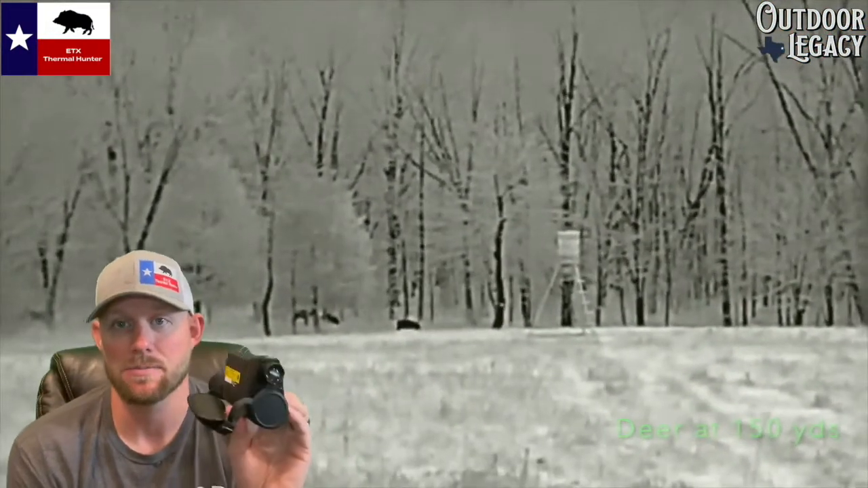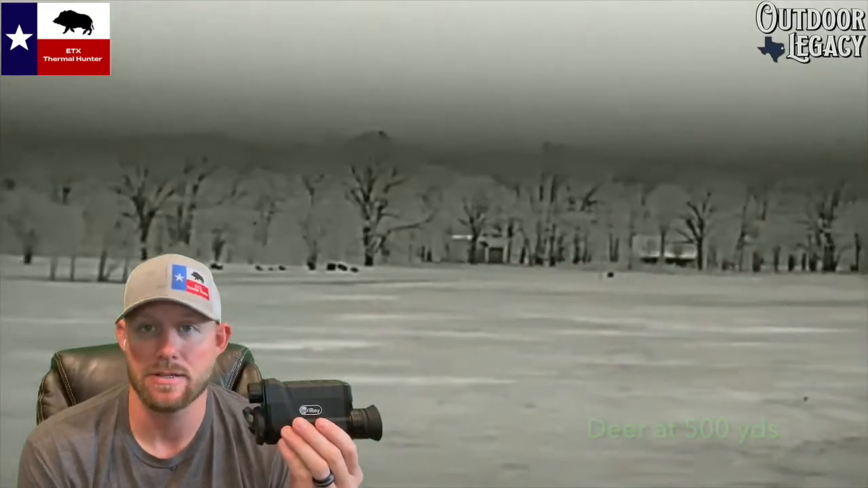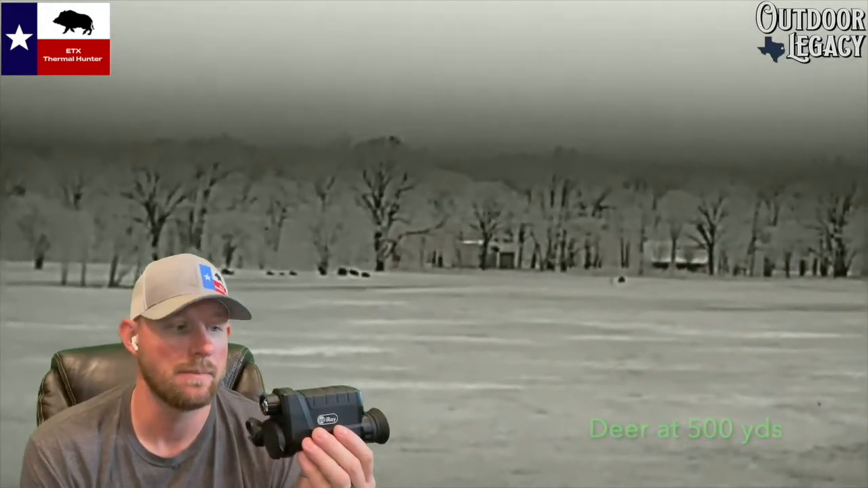I do like this small form factor. It's really like the size of a normal standard laser rangefinder that I'm used to carrying when I'm deer hunting or coyote hunting. I like the form factor of it. I think it's comfortable. It's compact, so it's easy to throw in a bag, easy to throw in a pocket, especially if you don't have a jacket and you're just in hunting jeans or you've got a backpack with you. Really easy to sit in the console next to you in your UTV if you're driving through pastures in your four-wheeler or your UTV and you need to scan really quick. Really, really great for that.